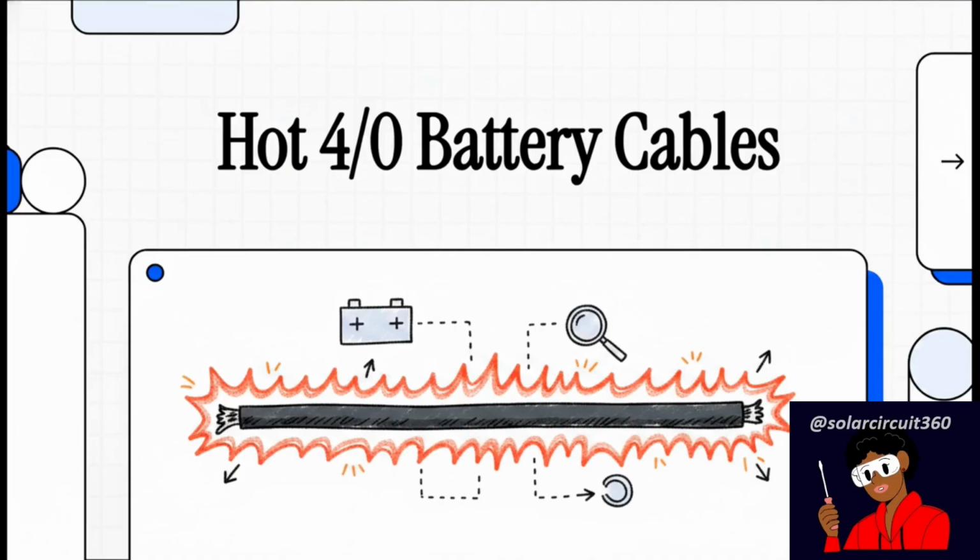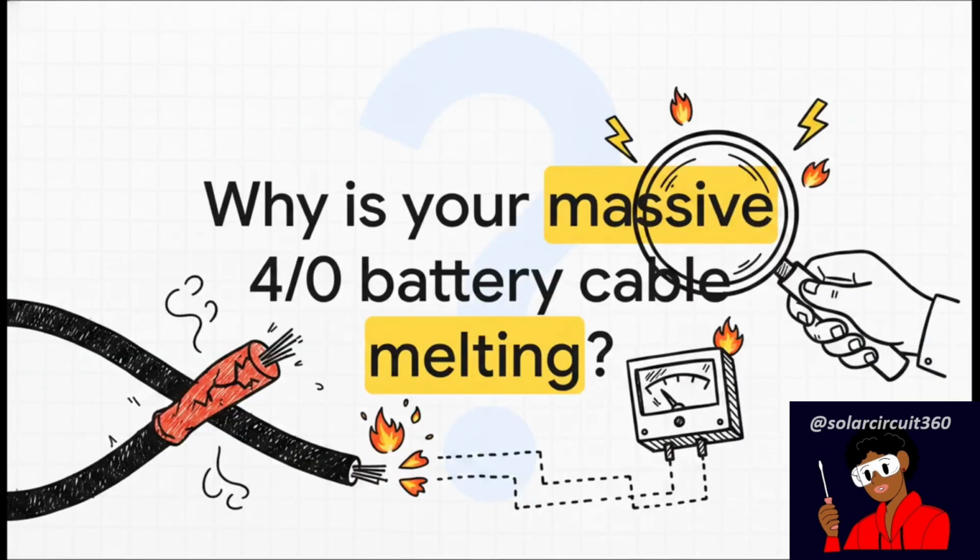I mean, how is that even possible? Well, let's dive right in and solve the mystery of the melting battery cable. It really is the core question that stumps so many enthusiasts. You look at the wire, you check your ampacity charts, and according to all the basic rules, that cable should easily handle the load. Yet there it is, practically burning up.